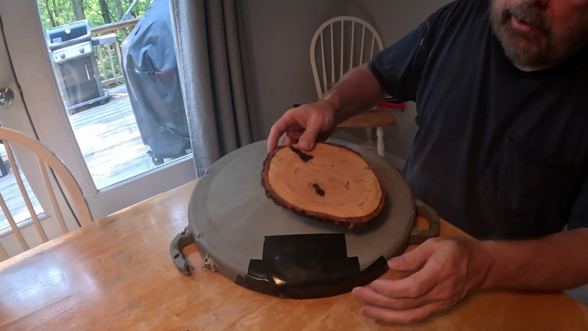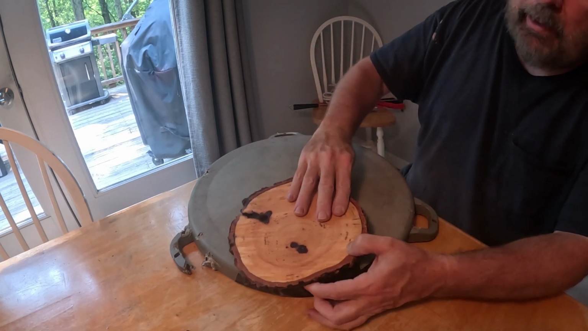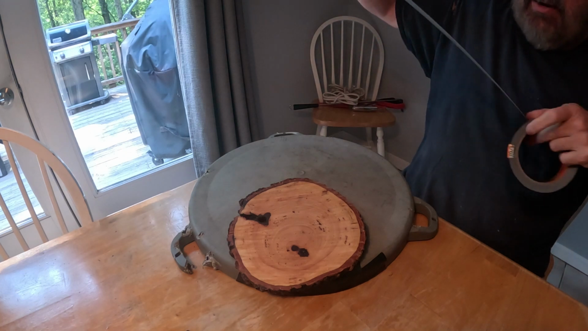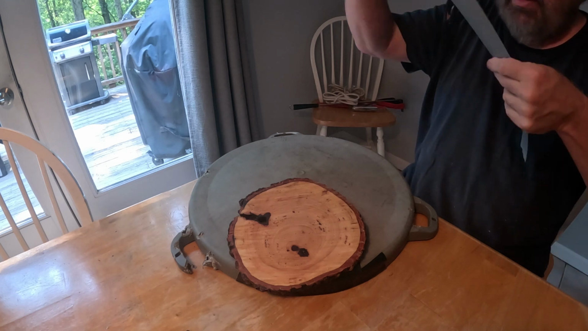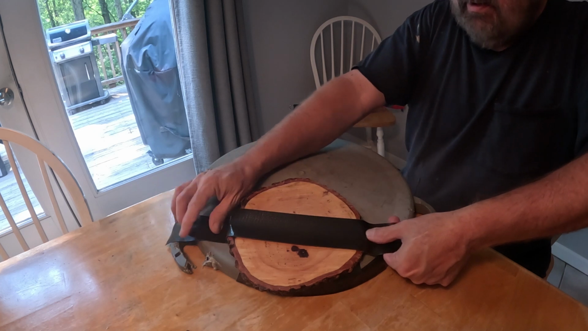Now I'm going to put this piece of wood on here, and I'm just going to tape it on there. It kind of looks like it might curve a little more like that. And like I say, I don't know if this will work, but we're gonna try because I don't want to have to buy a new feeder. Put that on there, come down.